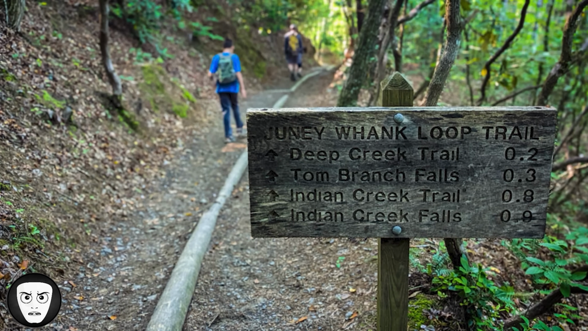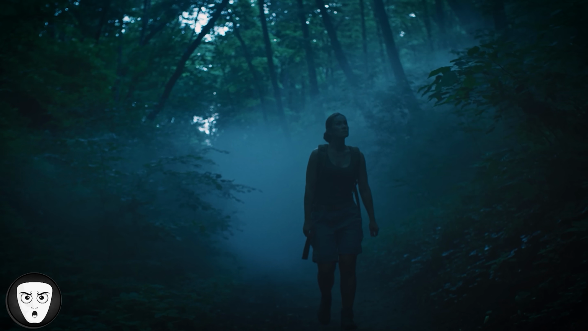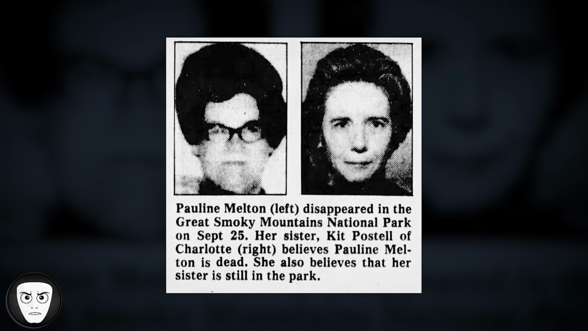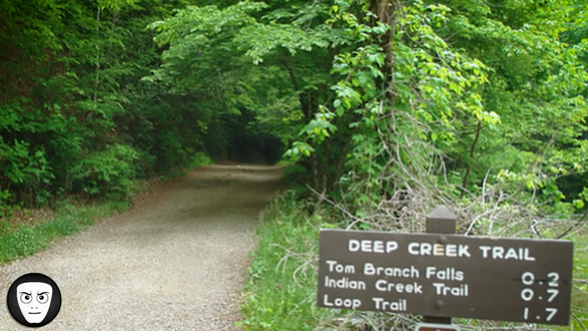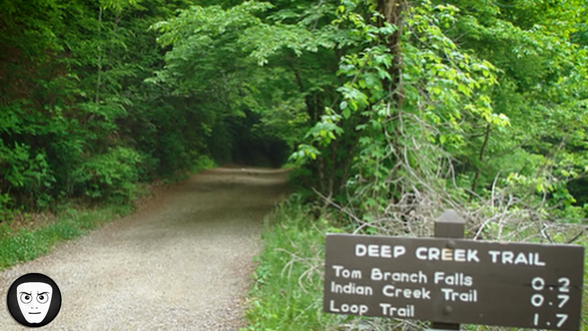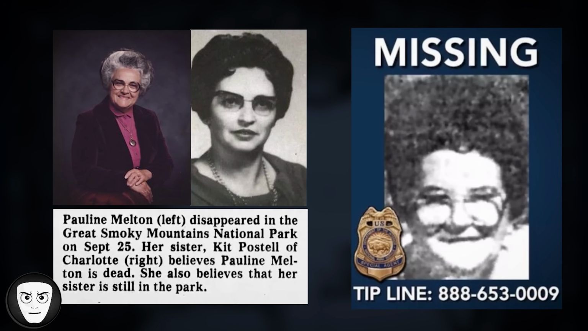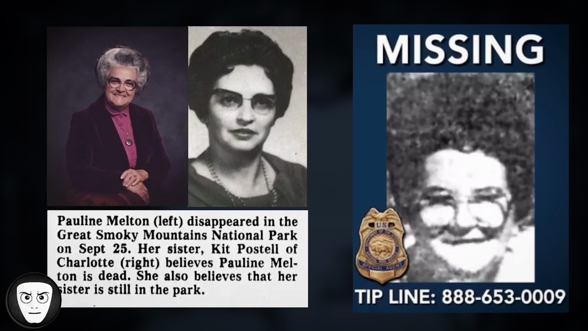Others have suggested more unusual possibilities, from disorientation to something happening in those few seconds out of sight. More than 4 decades later, she has never been found. So how does someone disappear from a busy trail in broad daylight without anyone seeing a thing? If you have any information about the disappearance of Polly Melton, please contact the Tennessee Bureau of Investigation or the North Carolina Bureau of Investigation.